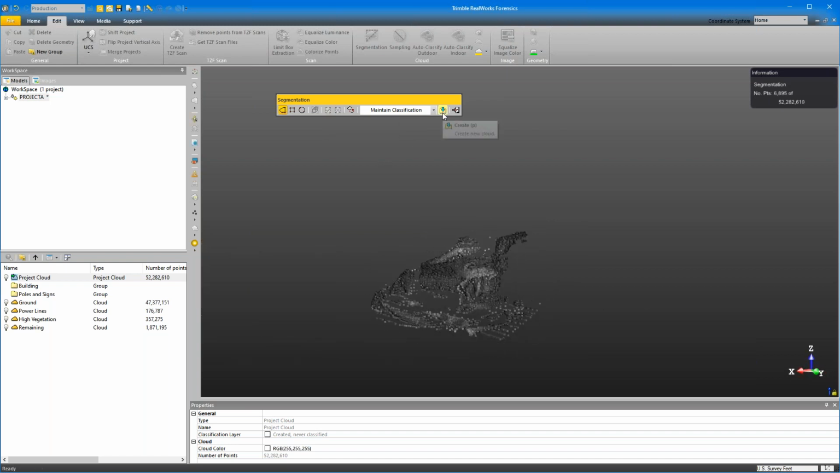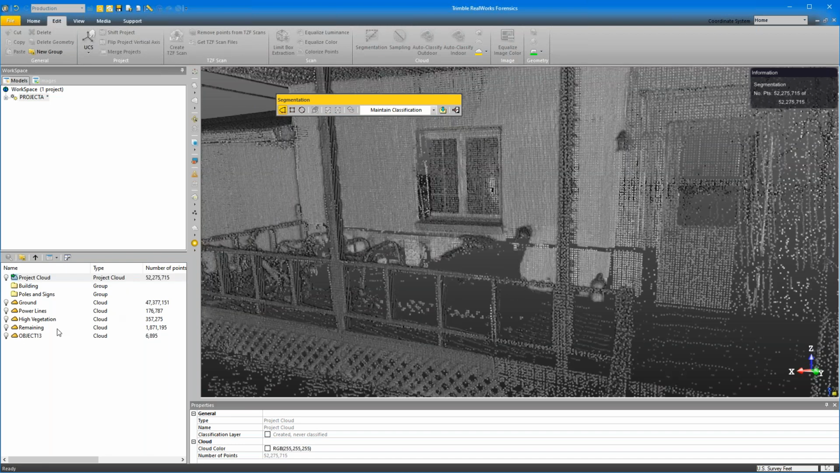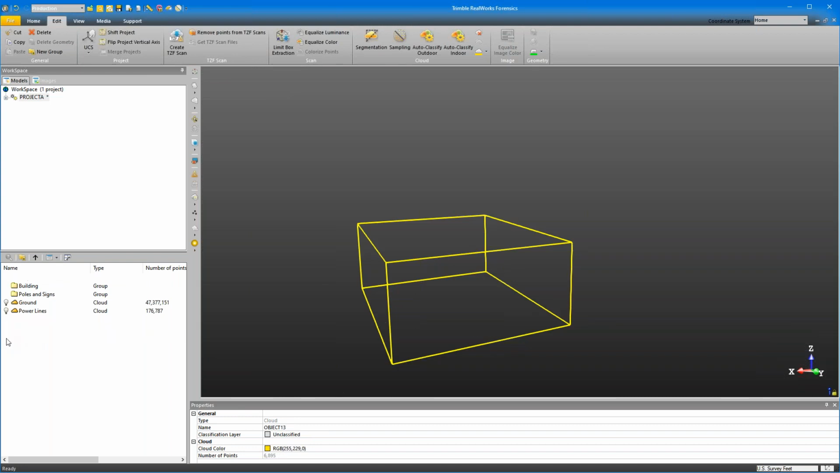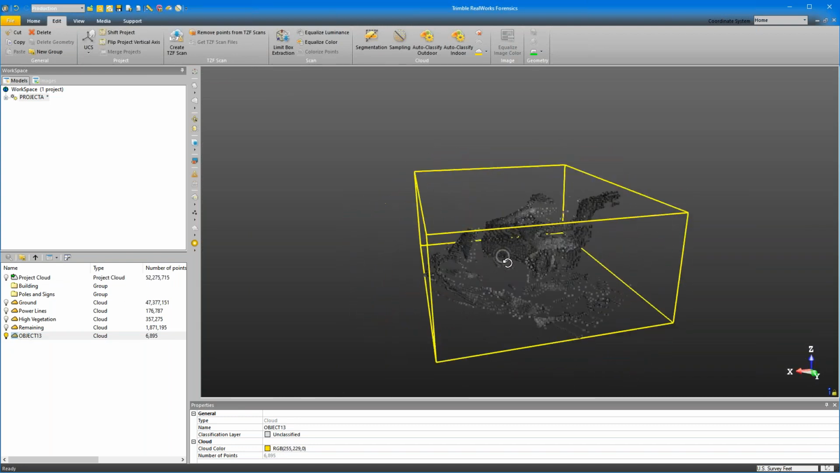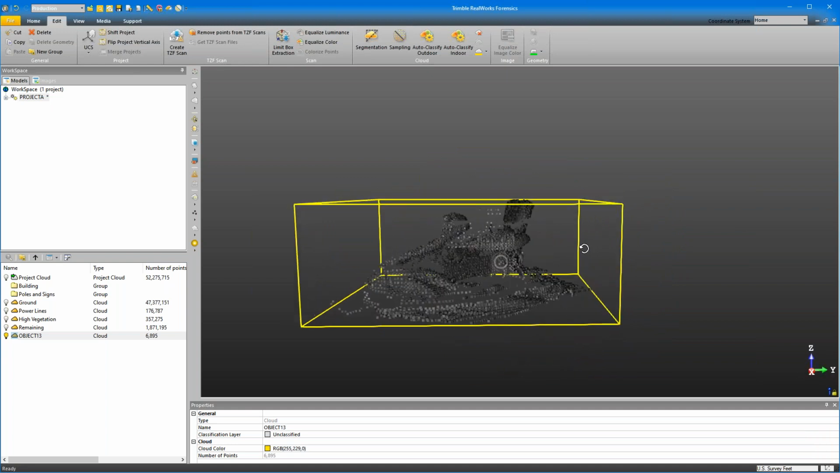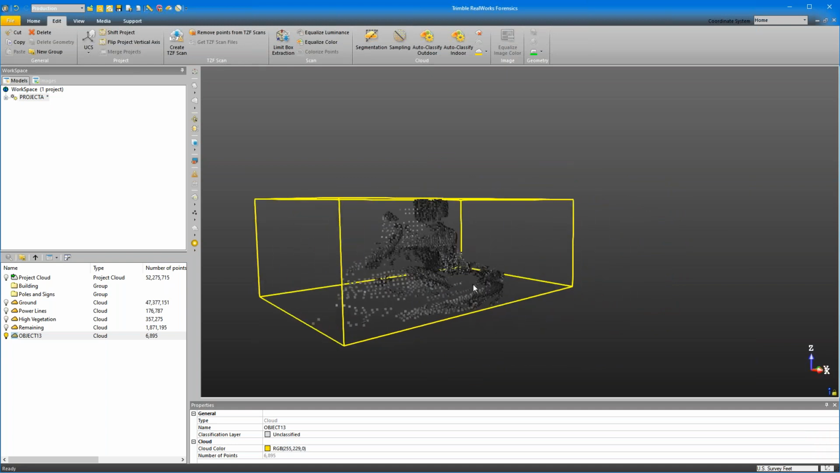Yeah, I like that object. Now I'll create a new cloud, and it's called Object 13. So now when I close out, now it just has that object. So I used to use the limit box a lot. Since then, I've begun using the segmentation tool to really drill down what I want and haven't run into any problems since.